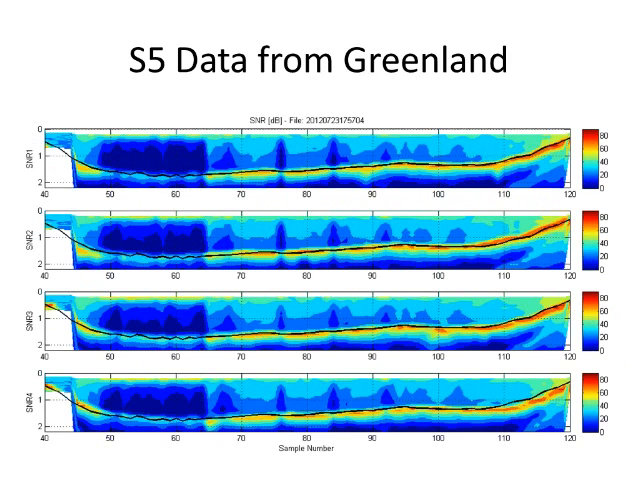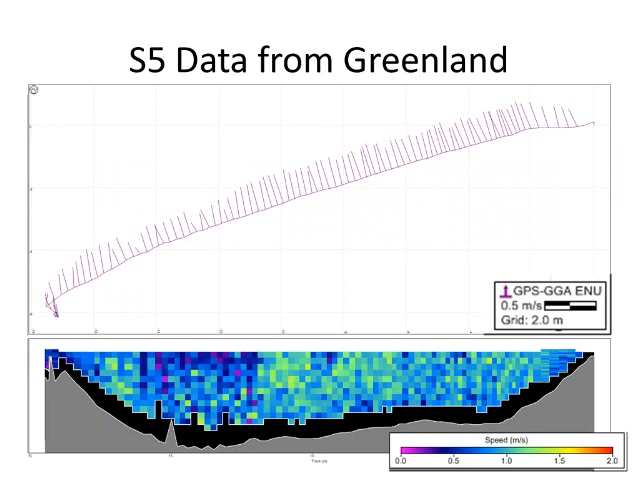I'll just go back here. Another slide that we wanted to show you is from one of the transects. You can see here reference to GPS data. You can see how the grid here is about 2 meters, so each of these squares is about 2 meters. So here we're looking at about 10, maybe 15 meters or so in width. Actually, more like 20 meters in width.